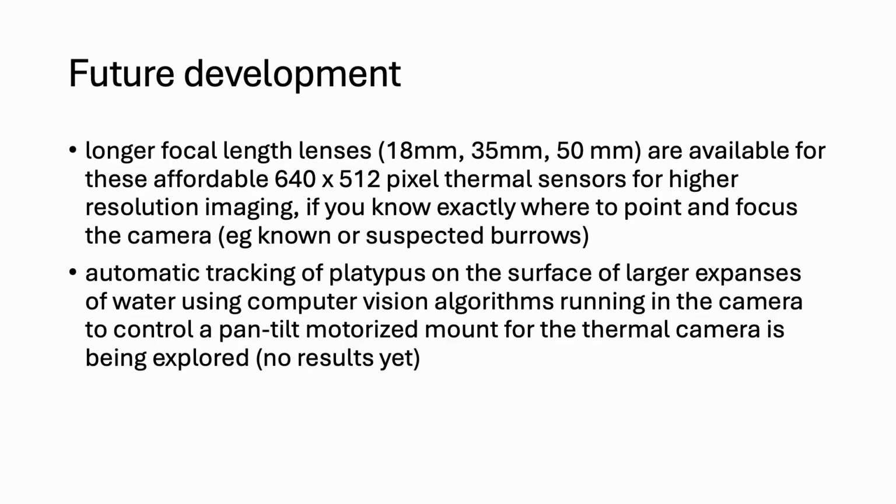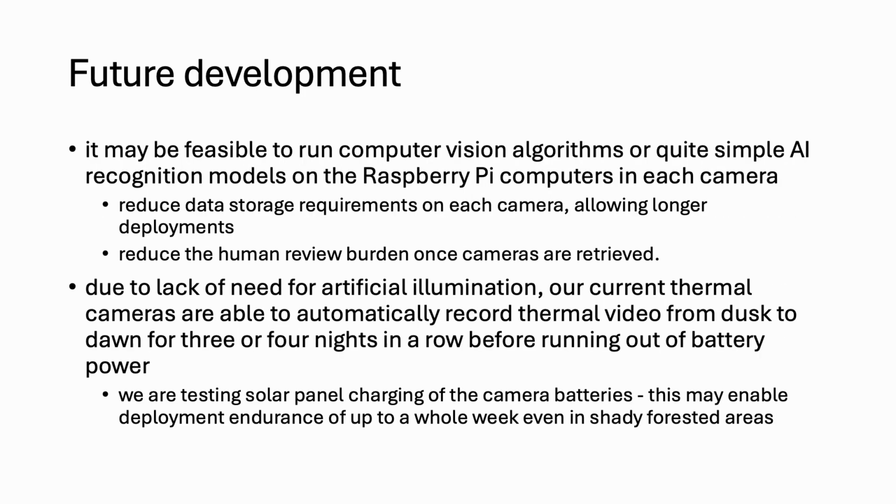But we've also considered and started to try automatic tracking of platypus on the surface of larger expanses of water using computer vision algorithms, similar to the one I showed you earlier, running in the camera on the feed from the thermal sensors to control a motorized pan tilt mount, so that the thermal camera can actually track the platypus on the surface of the water using a longer focal length lens.